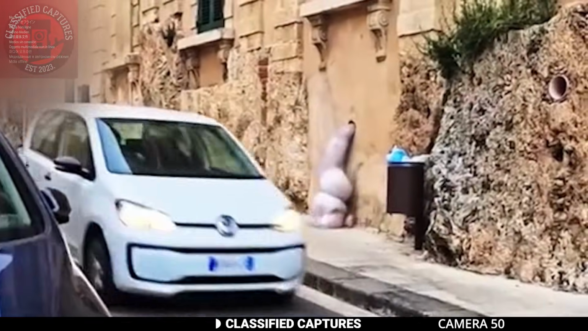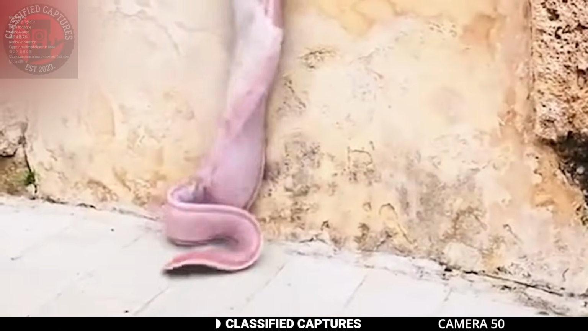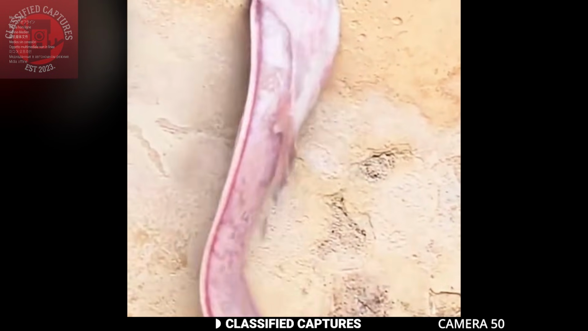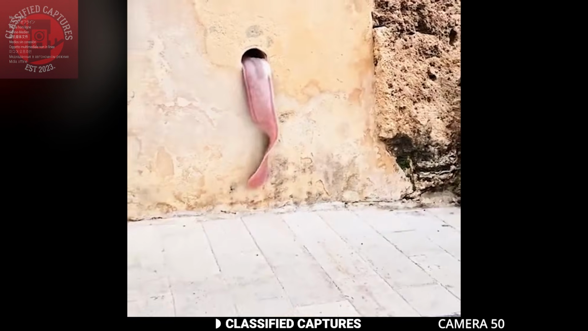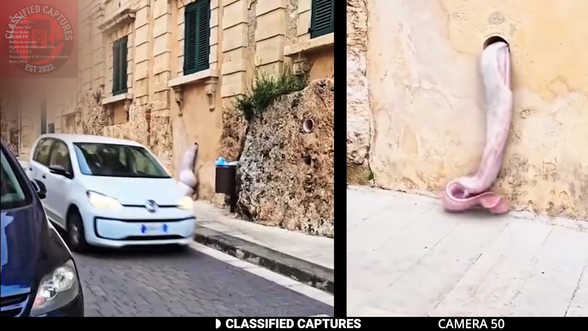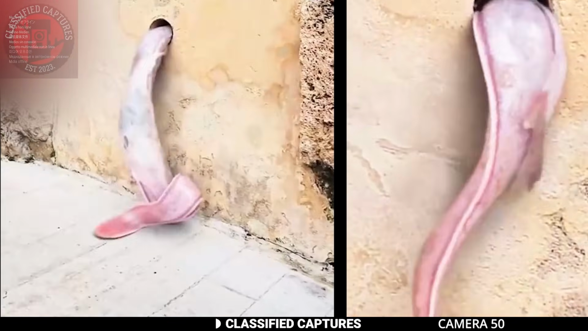As you watch the footage, you can't help but notice the way it moves. The motion is almost too smooth and too fluid, giving it an unnatural, eerie quality. The creature wriggles and undulates in a way that seems more like something you'd see in a special effects movie than in real life. This brings up an interesting question. Is this creature real, or is it a product of CGI?